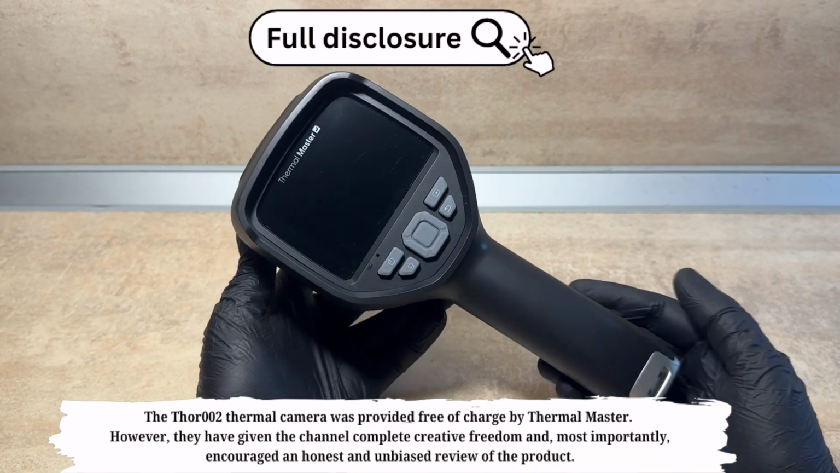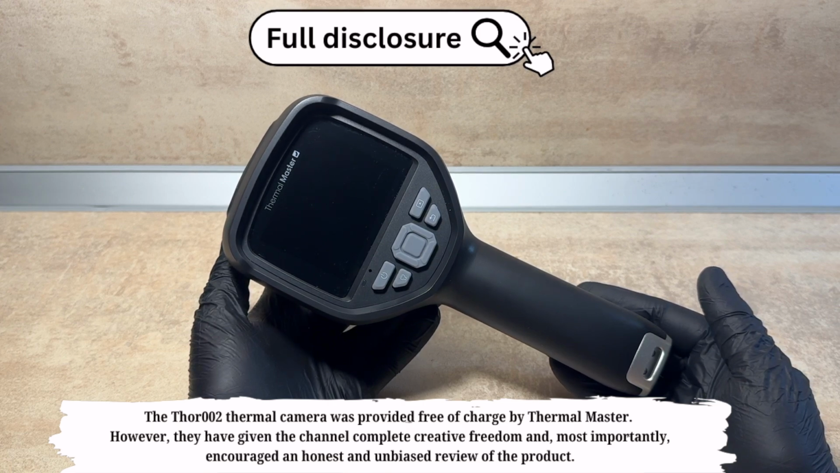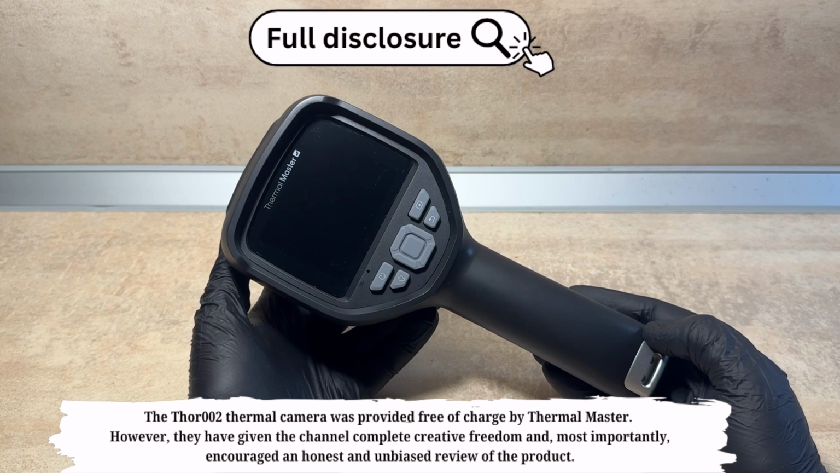Quick note for full transparency, Thermal Master sent this unit over free of charge. However, they haven't paid for this video, haven't seen it ahead of time, and have had zero input on my testing or opinions. This is a hands-on practical review from a DIY perspective, focused on what the camera actually delivers for its price.